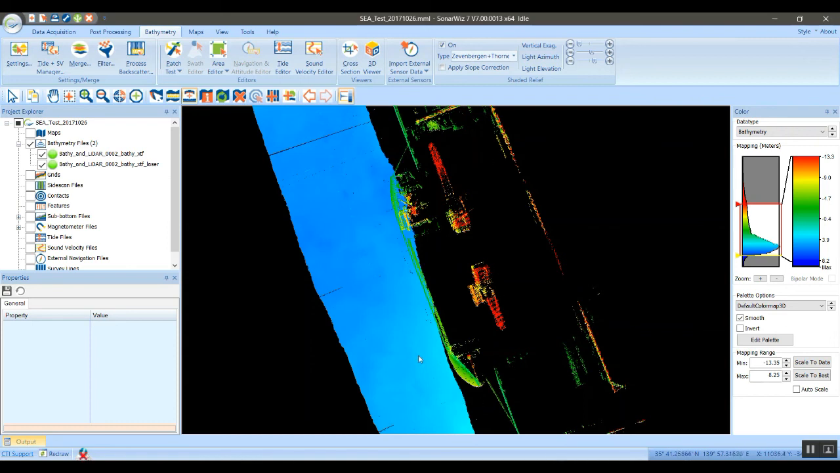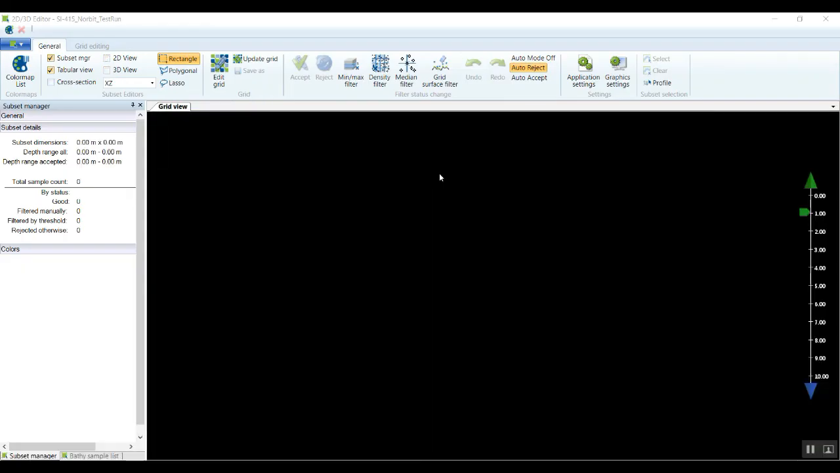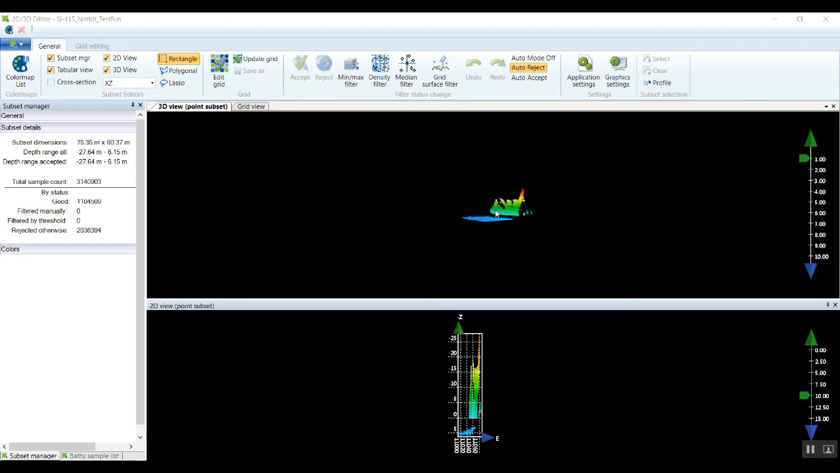And just to show you what that looks like, let's run the area editor over the top of this vessel here. So I'm going to pick a polygon of data out here and then open the area editor on this polygon set. Okay, here we go.